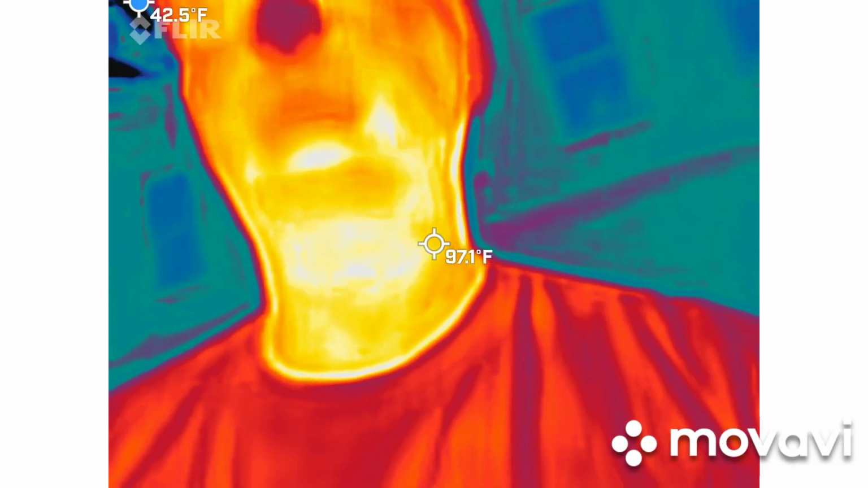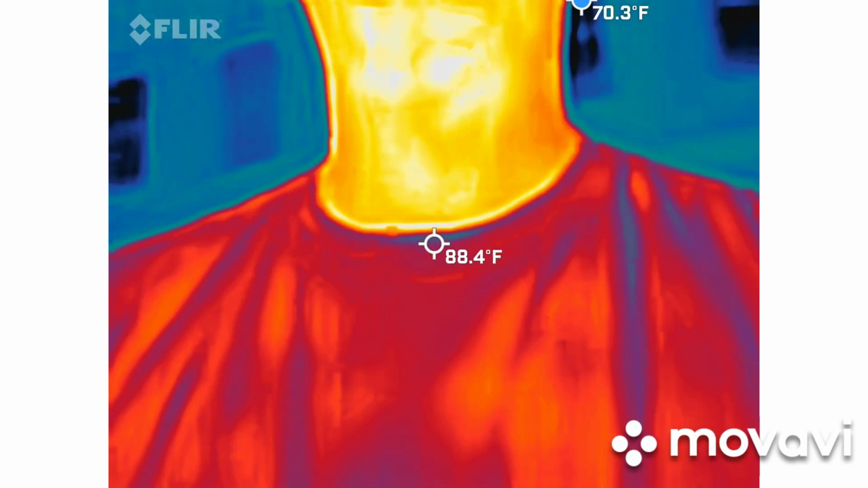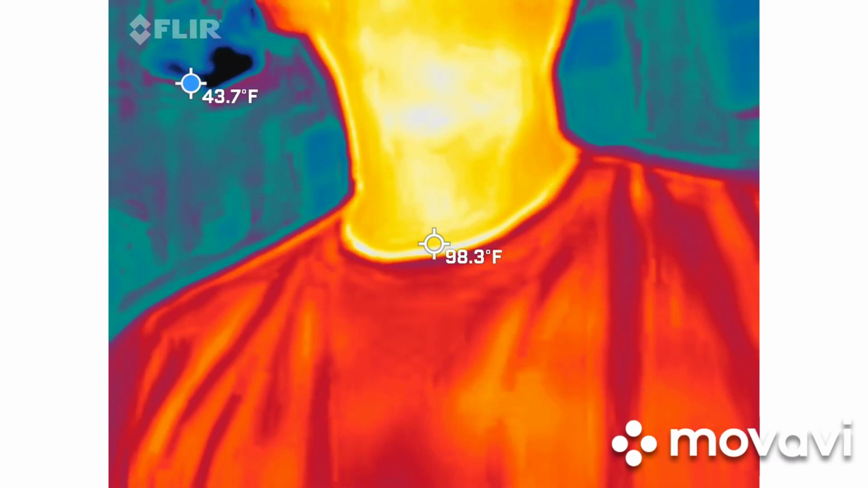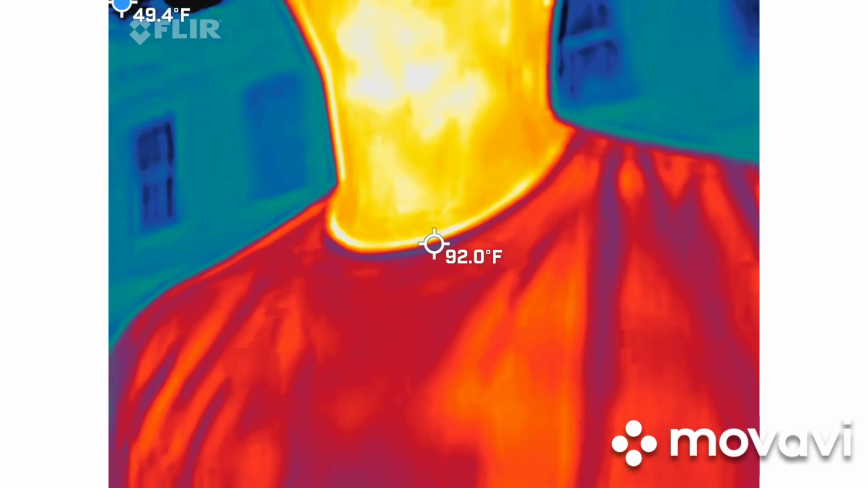So, this is the Pro LT. It's an upgrade. I love this guy. The reason why is because it actually has a blue dot that will bounce around the screen, giving us the coldest spot in the frame at any given time. This does record video and audio, and you will get this full video back.